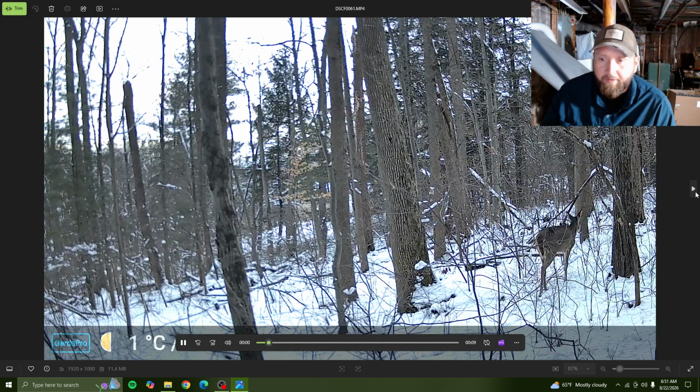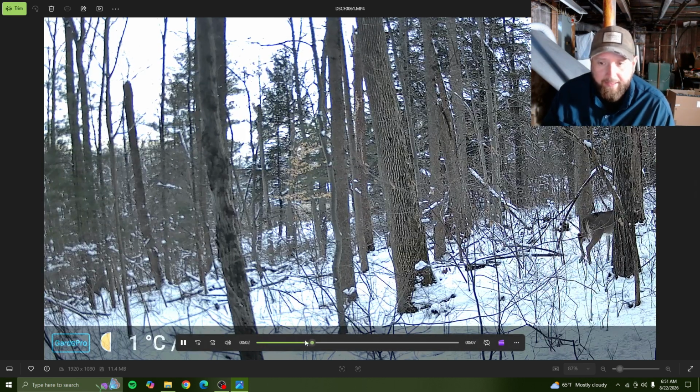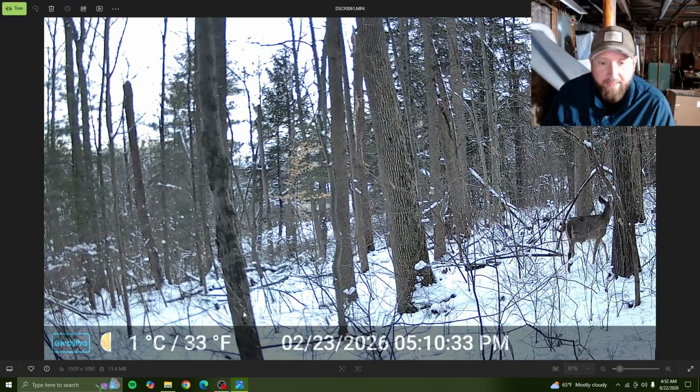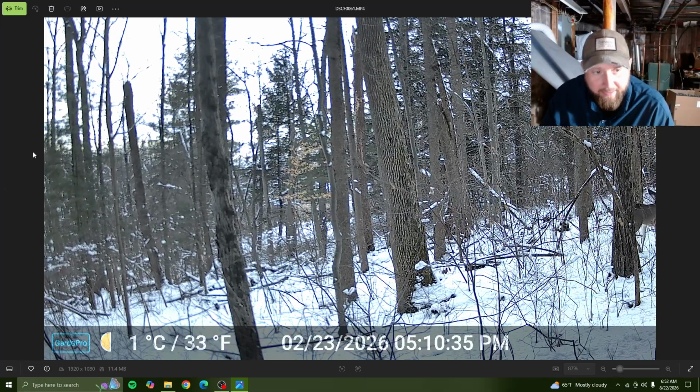And where I live, you're allowed to shoot them any time of year. It's open season on them. Got another couple deer. Cut the tail end of them. What time of year is this? End of February. Was that the same day?